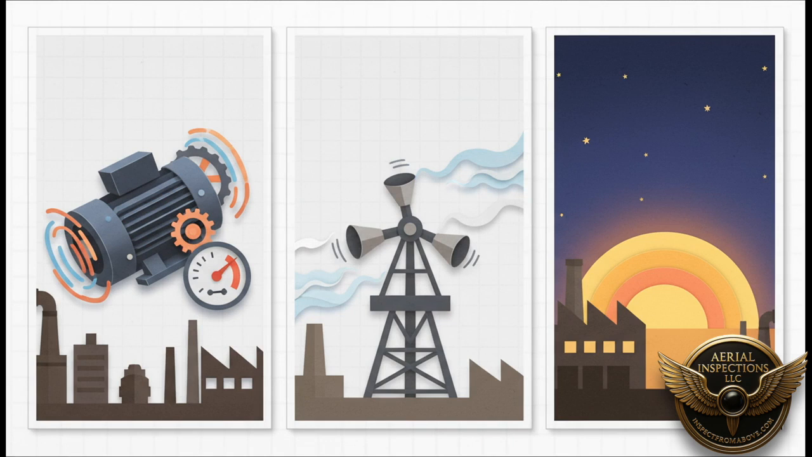You can't just do an inspection whenever you want. If the equipment isn't running hard enough, say below 40% load, a fault might not even generate enough heat to be spotted. Too much wind? Poof! It'll just blow the heat away, hiding the signal. And oh man, inspecting in direct sunlight is a rookie mistake. The sun's heat will just overwhelm everything. You have to wait for those pre-dawn hours or find a shady spot.